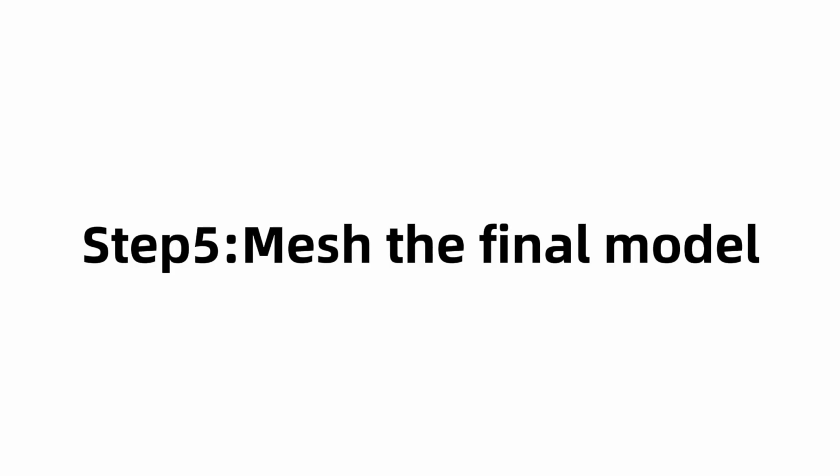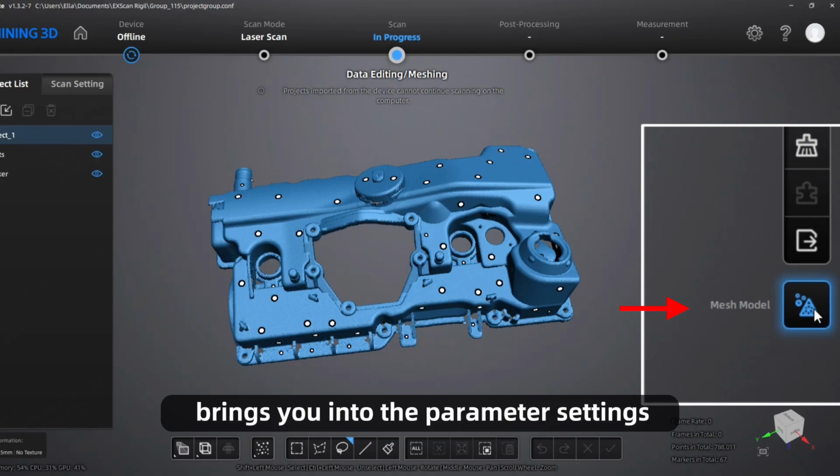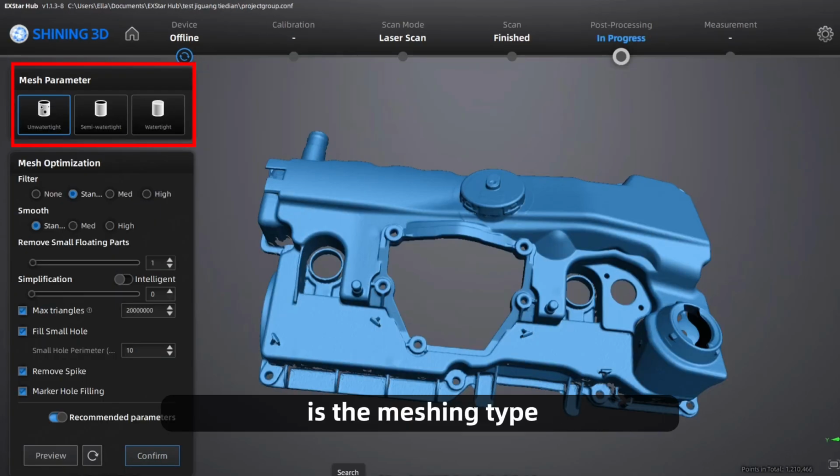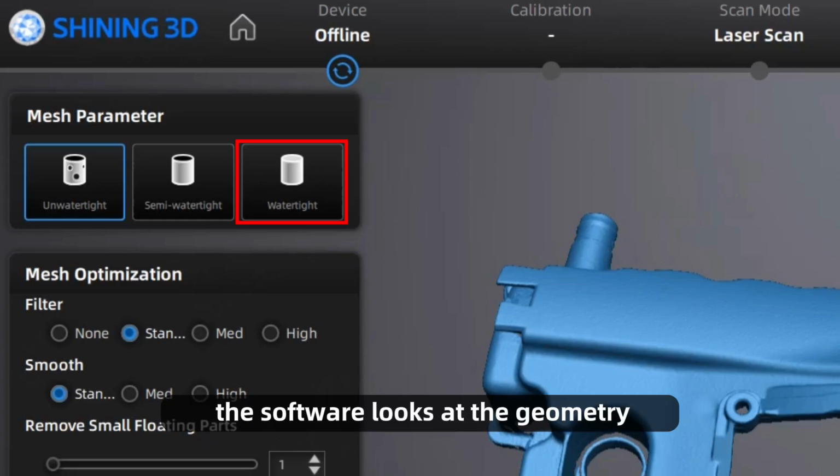Step 5. Mesh the final model. Clicking Mesh brings you into the parameter settings, and the key choice here is the meshing type. You've got 3 options. Watertight, best for objects that are close to begin with. The software looks at the geometry around any holes in your existing model, works out what that area most likely should have looked like, and fills in every gap, giving you a full sealed model.